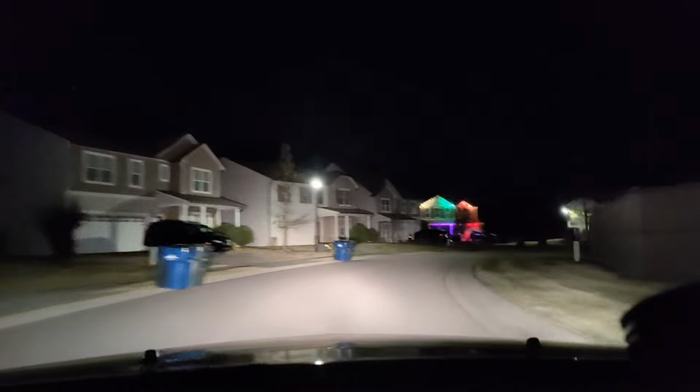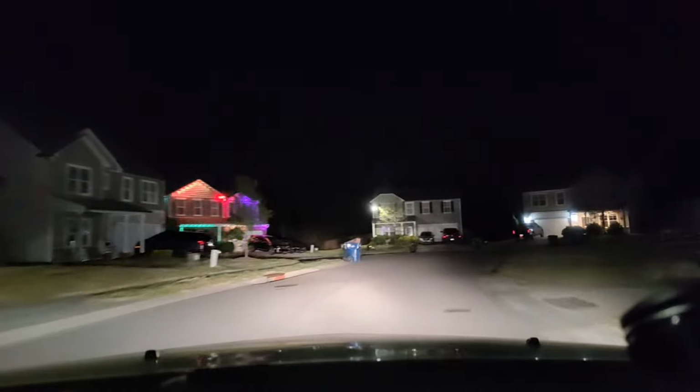It's pretty good. It's crazy lights on that house. Look at that. Crazy lights. So I'm trying to keep a balance between my AR and my points, or whatever you want to call it, metrics.